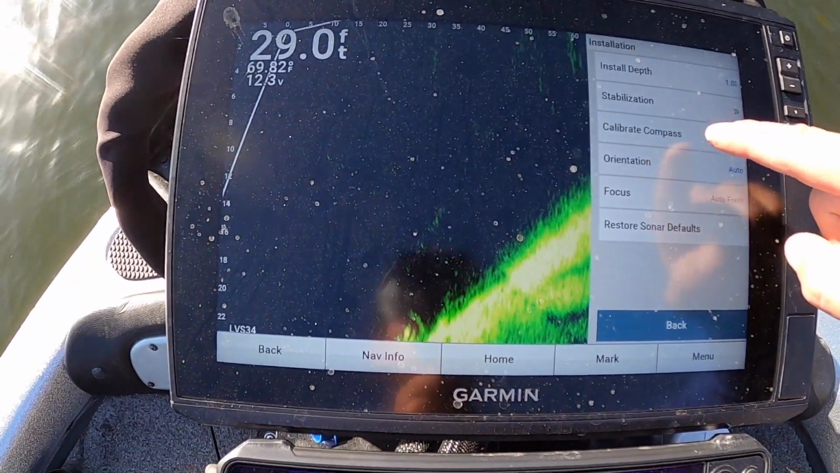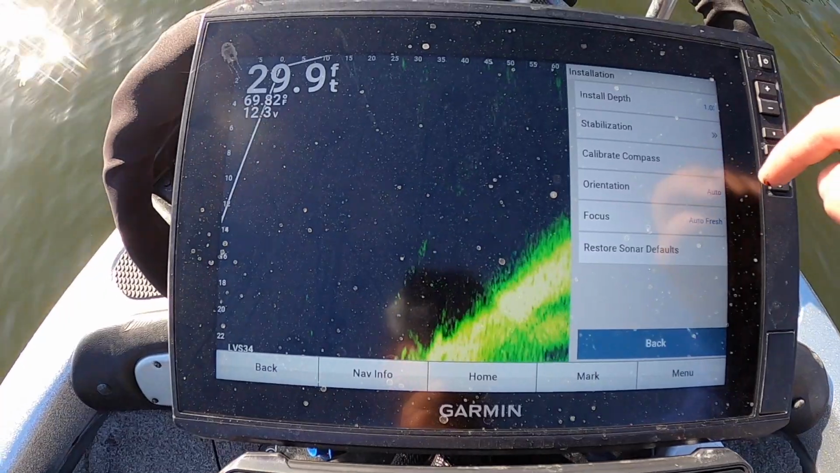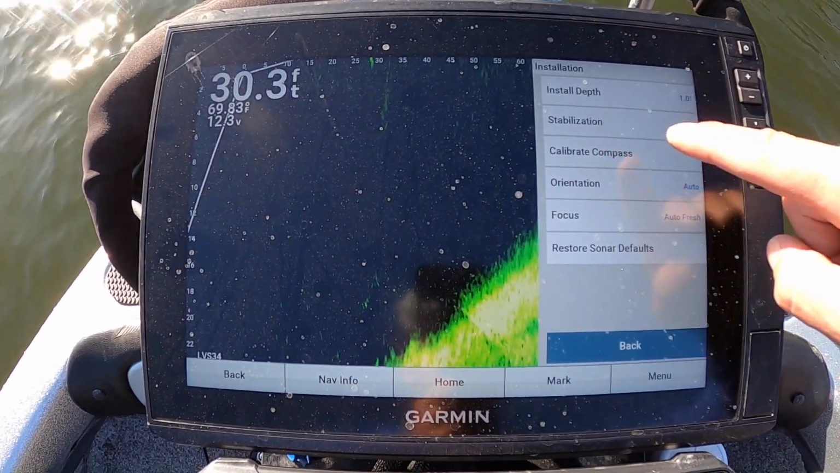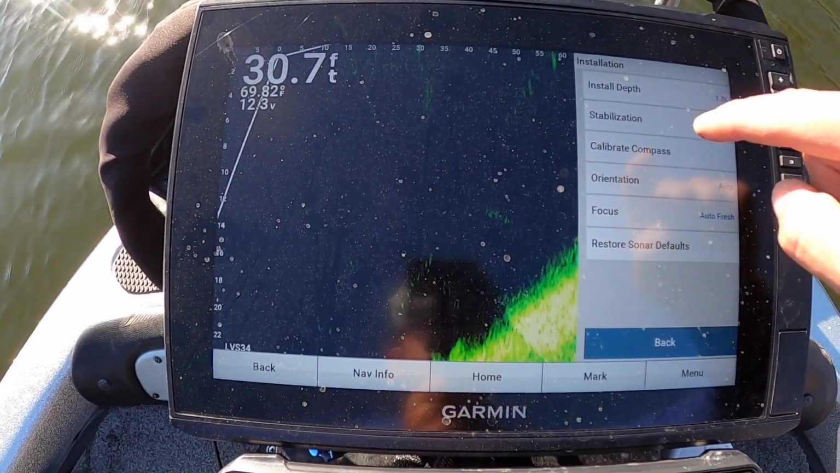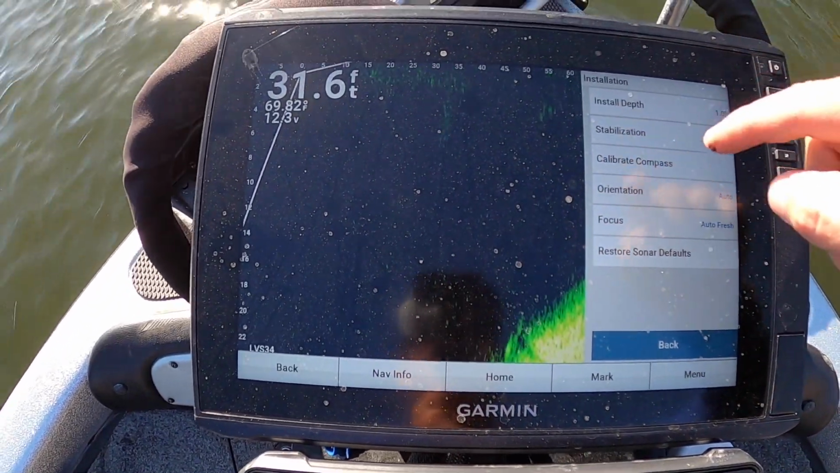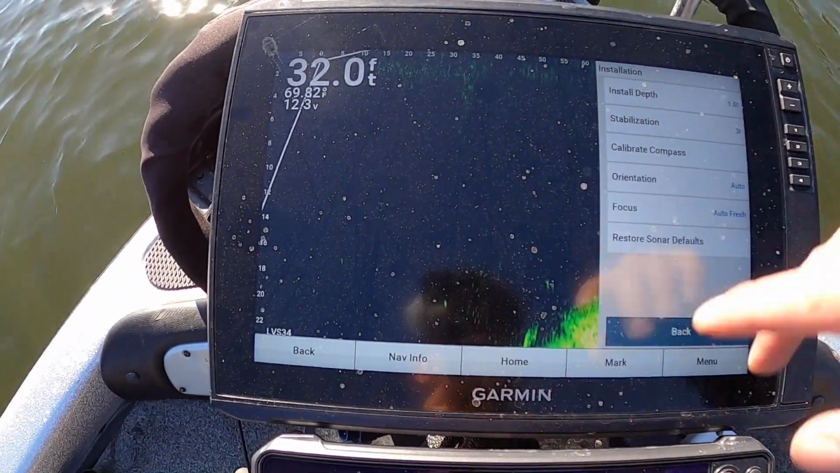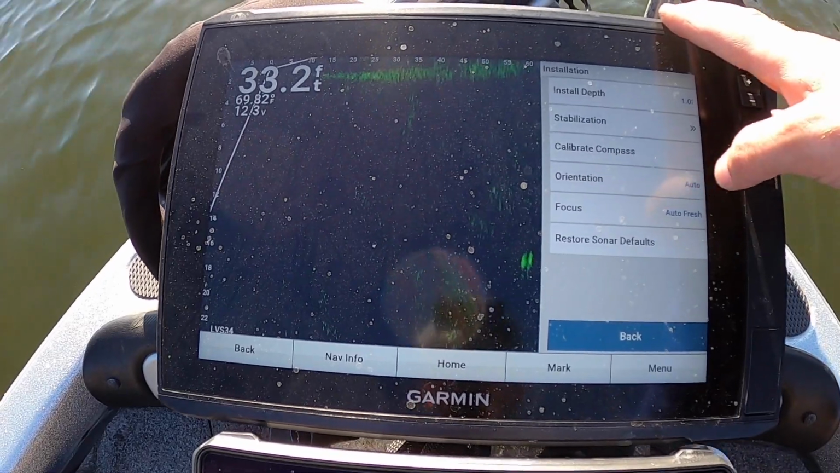You have your calibrate your compass. I don't like doing this because it then puts a symbol on the top corner of the screen that drives me nuts. But I believe they say if you do calibrate it, it can actually help your unit a little bit. And it's also very important if you're running all Garmin to calibrate that, as dropping waypoints will then be accurate. But I only have one Garmin up front. Everything else is Lowrance, so I don't worry about that. But if you click on that, it'll give you the instructions to calibrate it.